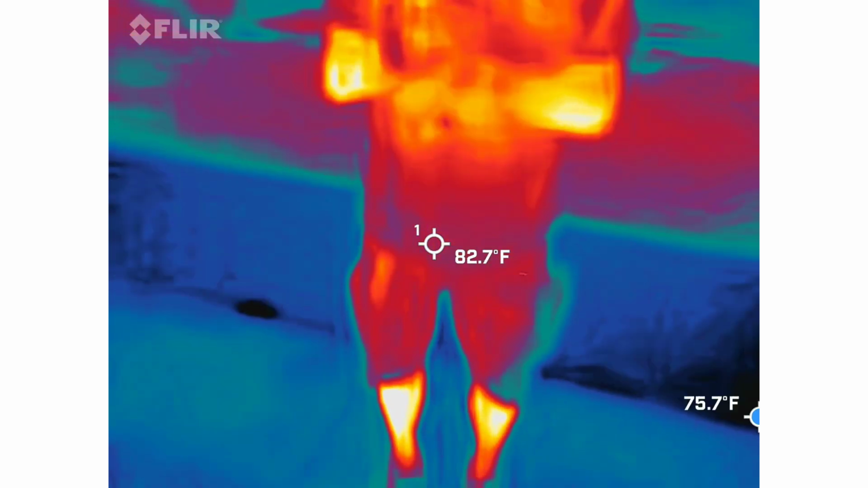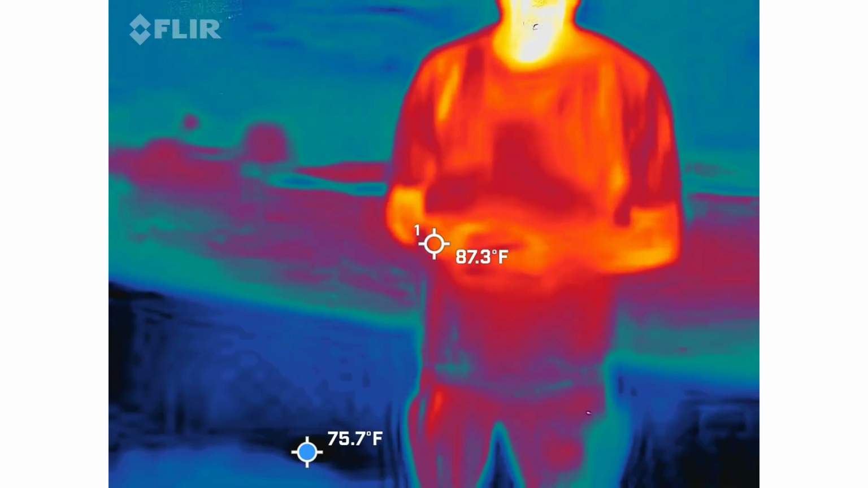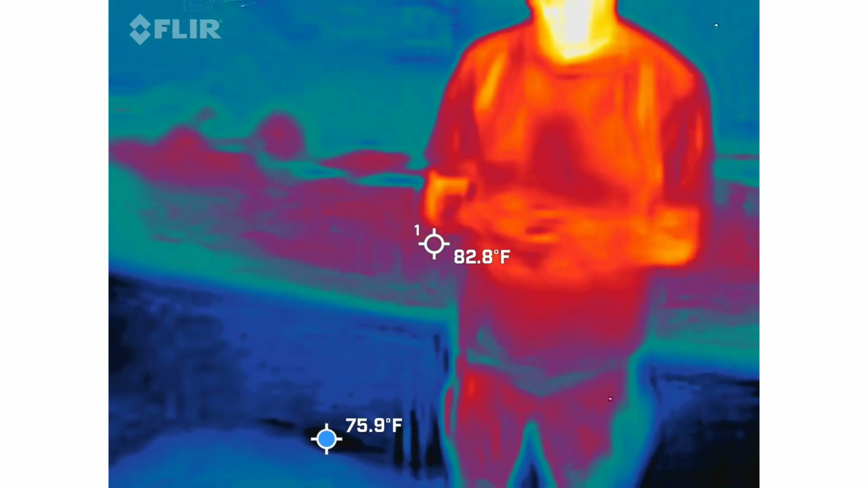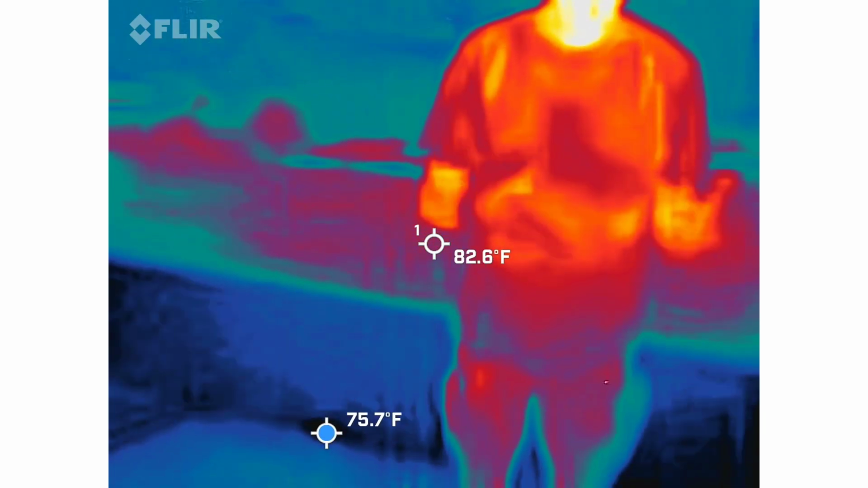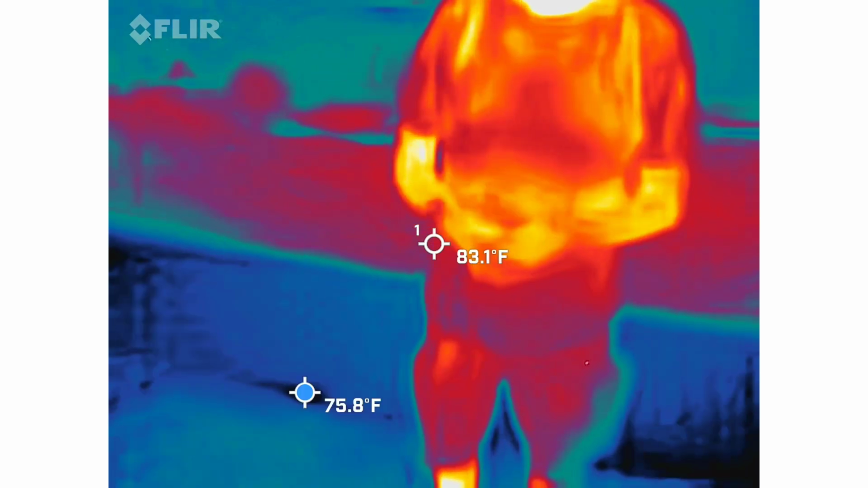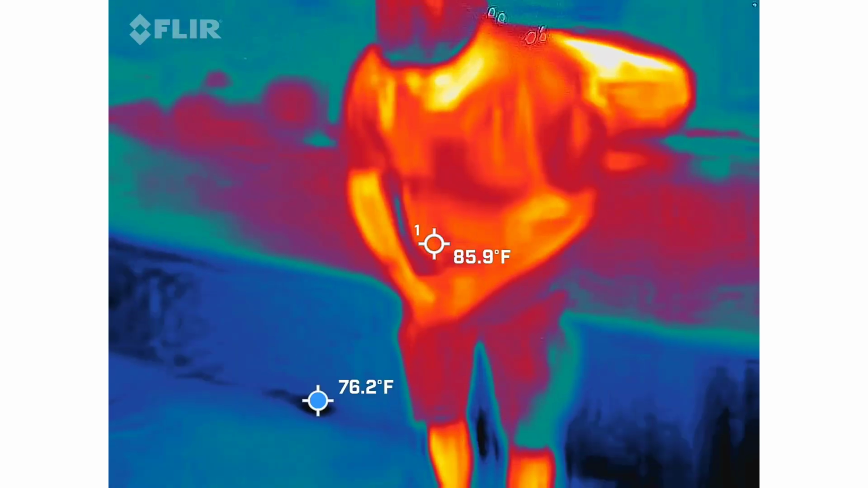Perfect. So you have a blue dot bouncing around that screen as well. That blue dot gives you the coldest spot in the frame at that particular moment. So that's the cool thing about that. It's actually helping direct your eye to where the cold anomaly might be. I usually look for anywhere between 15-plus degree drops when I'm going through your video. So that's what I'm looking for. So next camera, let's get that guy out.